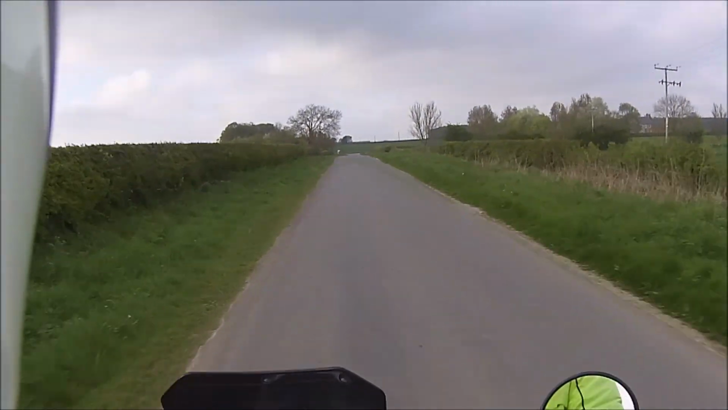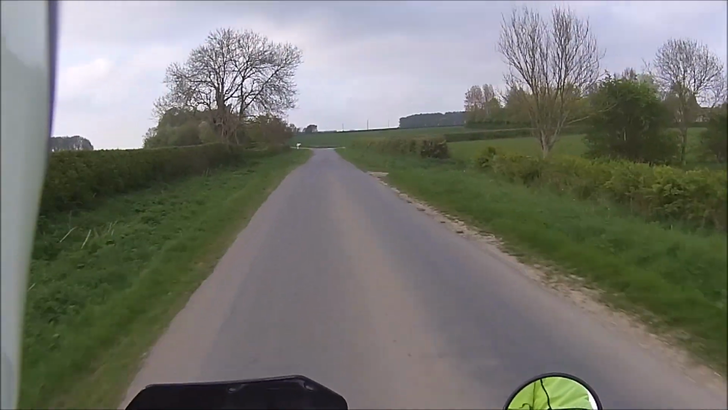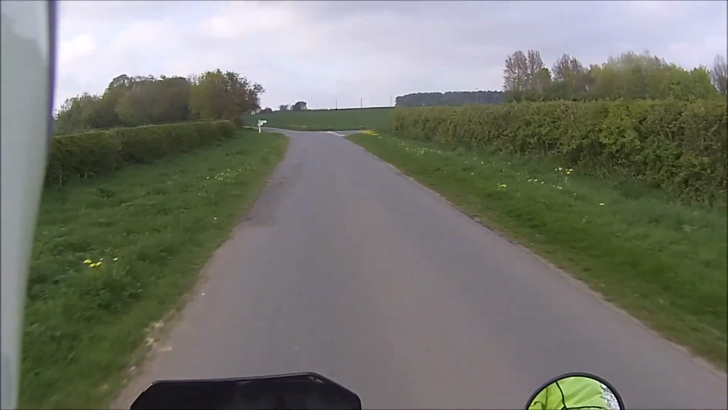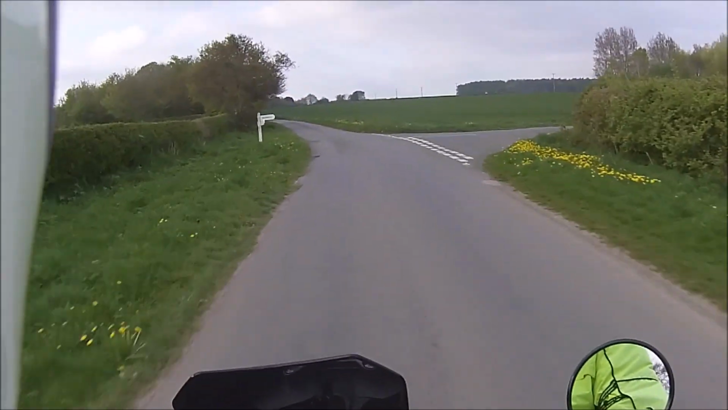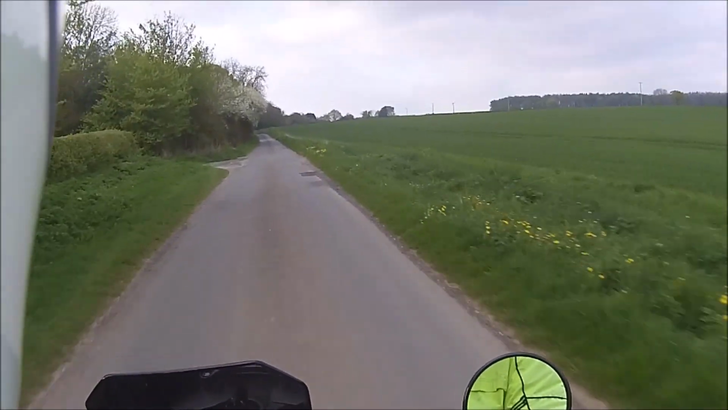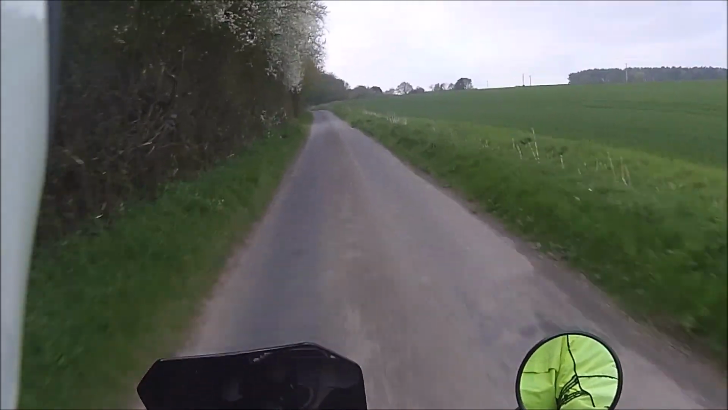Dandelion corner, they should call that. Just look at them, there's another big patch of them down here. The old bunny rabbit's like a dandelion leaf. Probably why there's so many of them, because they're getting eaten and then regrowing. You eat one head and two heads come back, sort of thing.